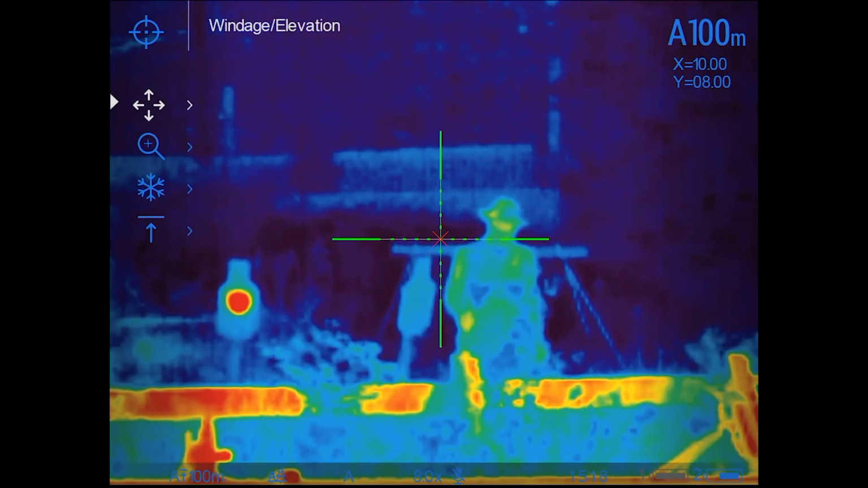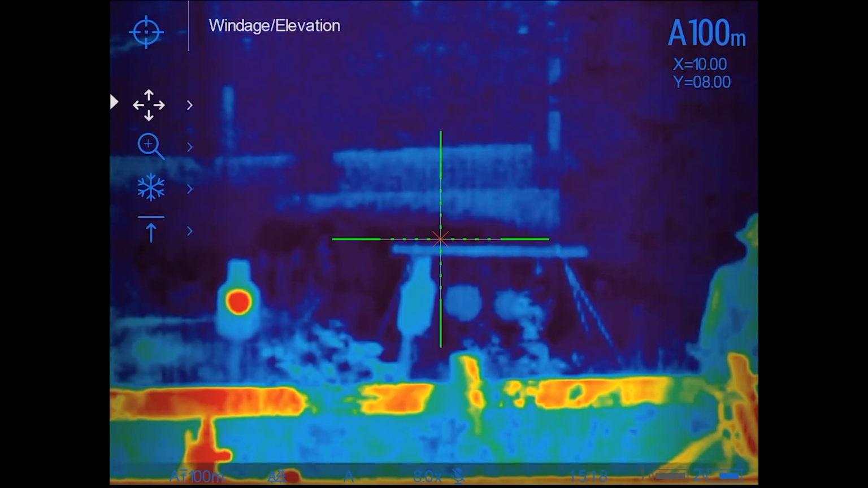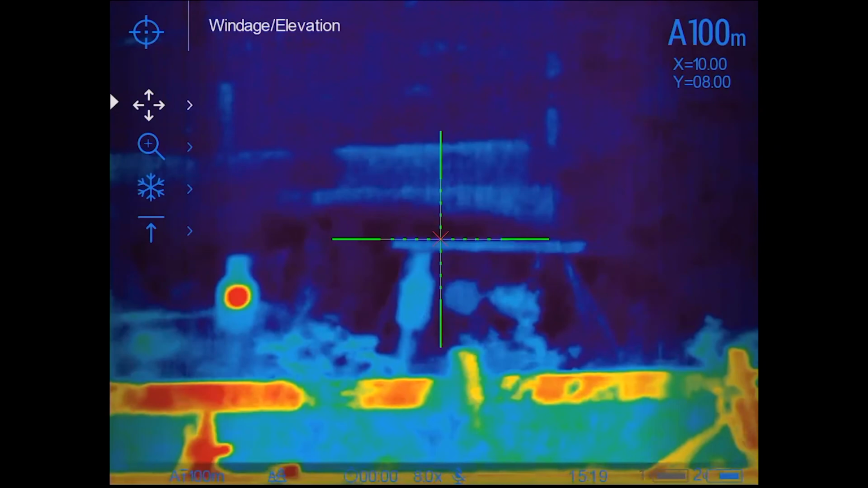And look at the dark blue there in mid abdomen. That's the sweat on my shirt. So that's the coolest part of my body, is the sweaty part of my shirt. Interesting. Who would have known, right? Unless you shoot yourself in thermal.